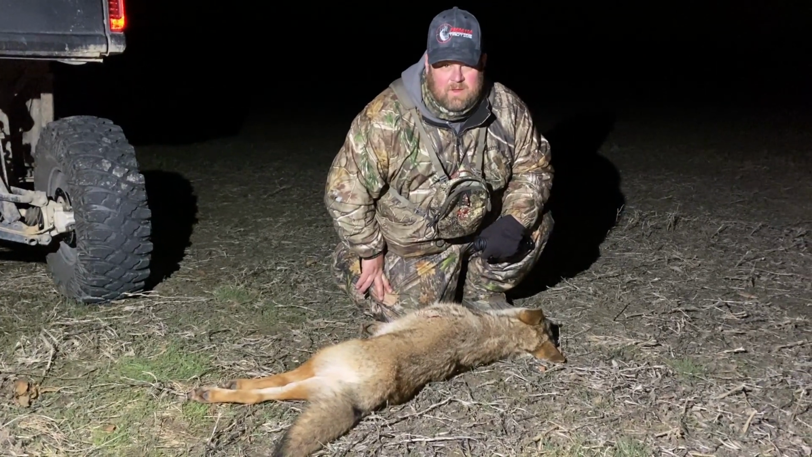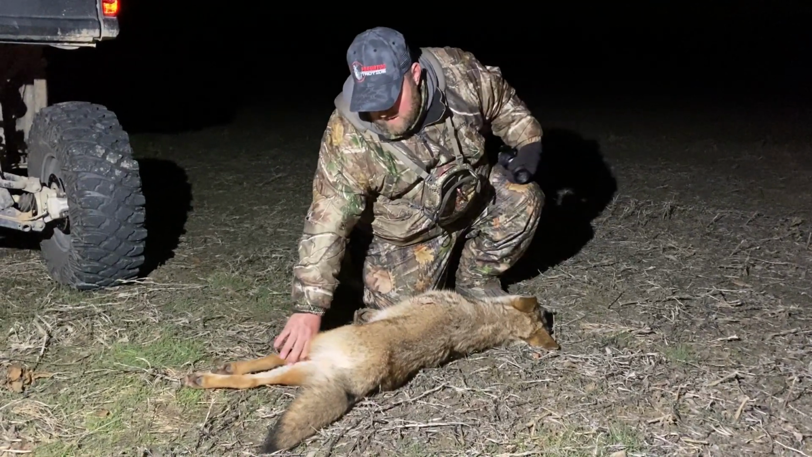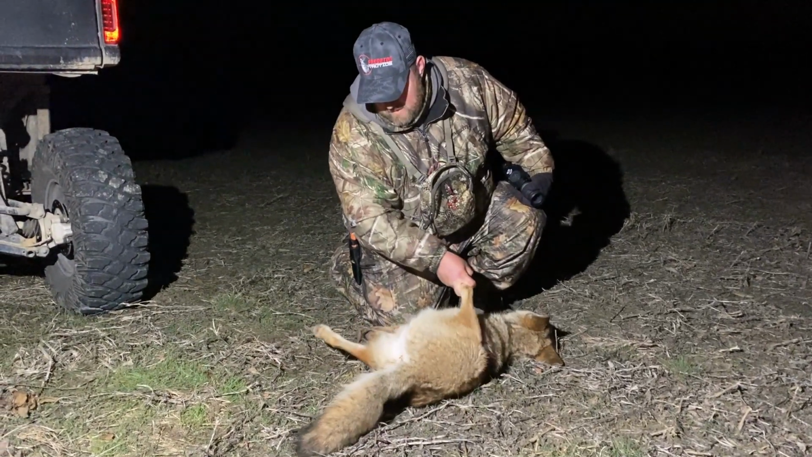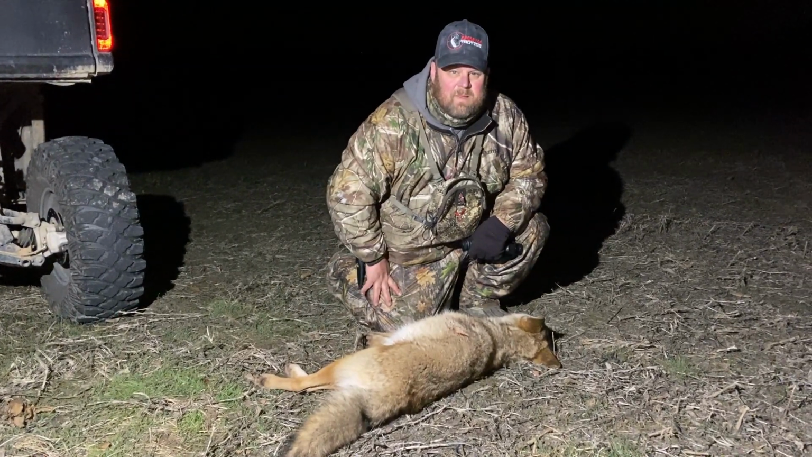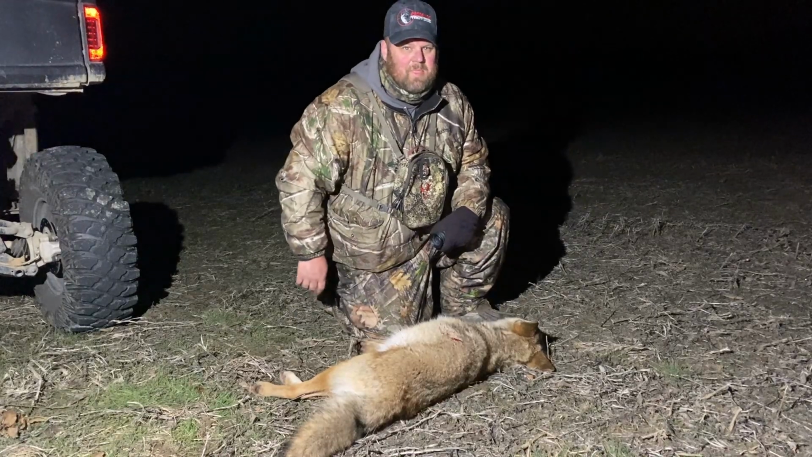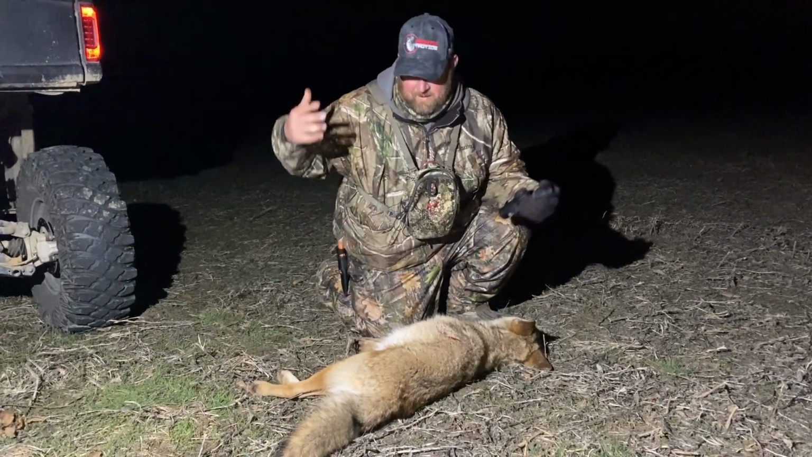There was a 2-second delay on the thump. Yeah, I heard. Is it a female? I didn't check yet. I think it's a female. I think that other one was a male. Jamie missed. That's a big female. She's in heat too. She started spinning and squealing. I went back there to look for her. I walked 150 yards too far. I told you I thought I saw her laying over. Unreal.